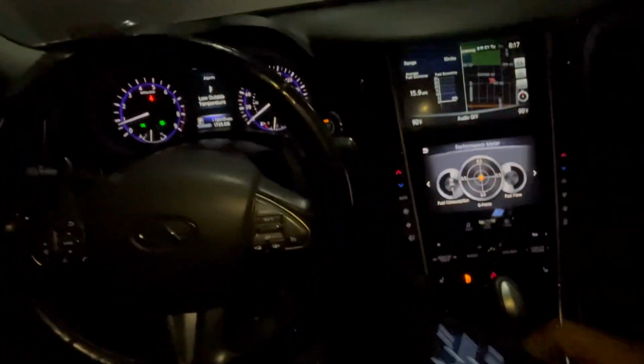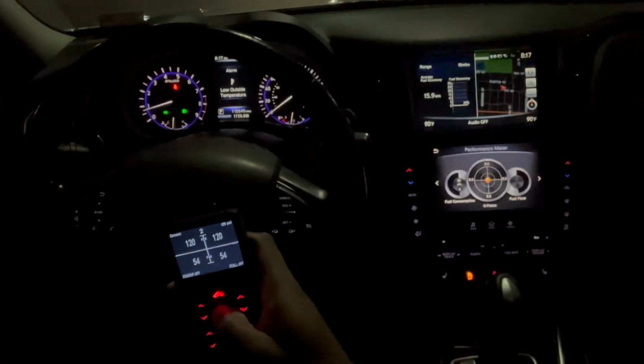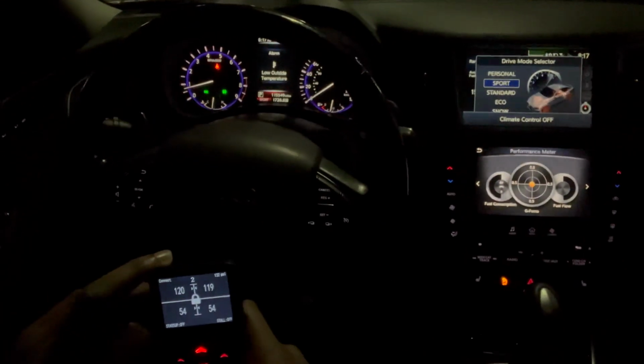But let's get right into it. Put this little drive height on. We're gonna go 2 tonight. I usually ride 3, but it's that type of night. But what I'm saying, turn this heat off. Sport. Stop playing.